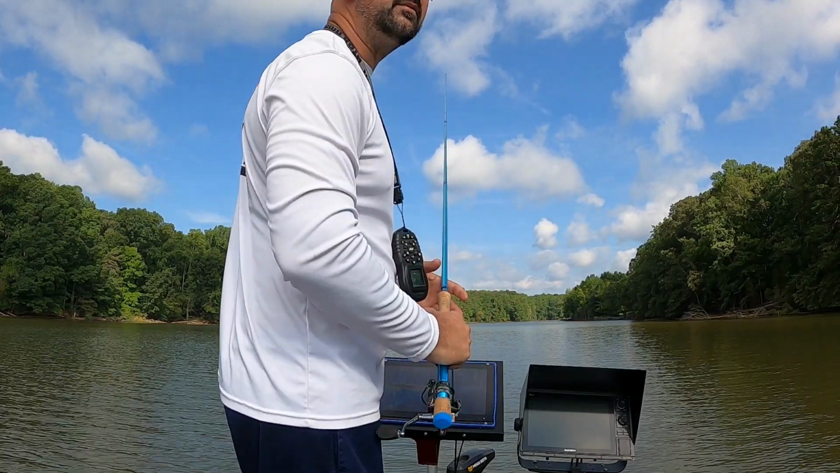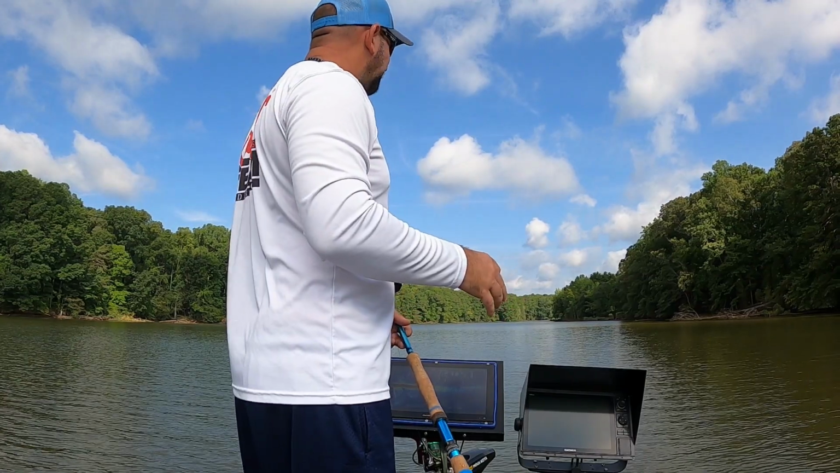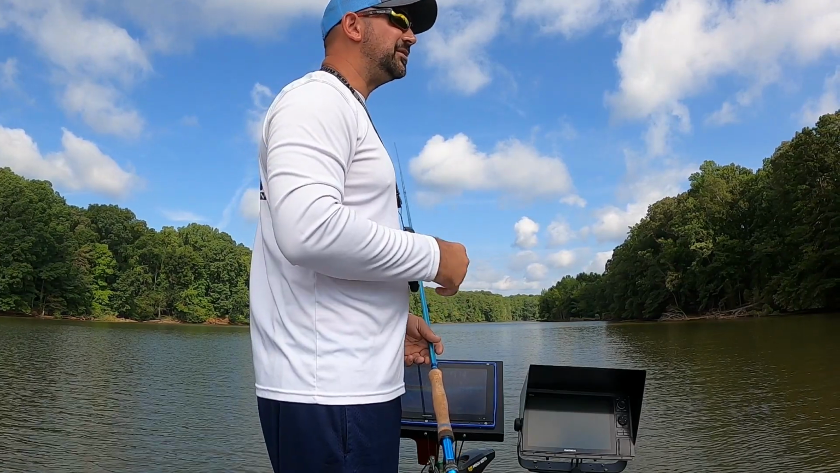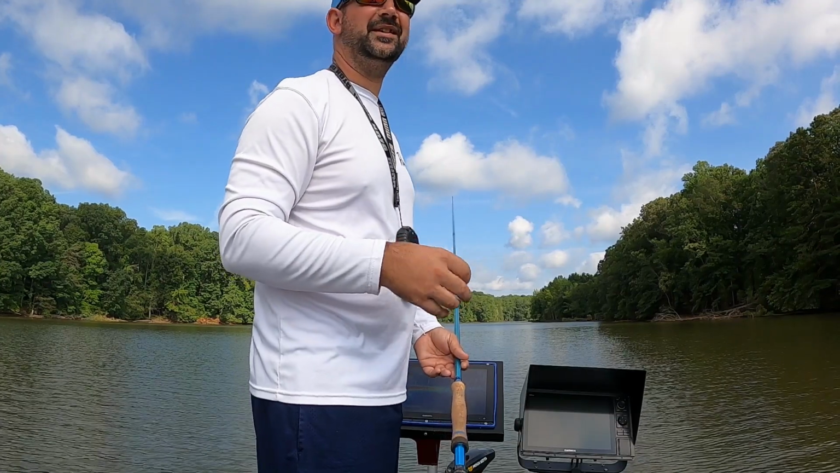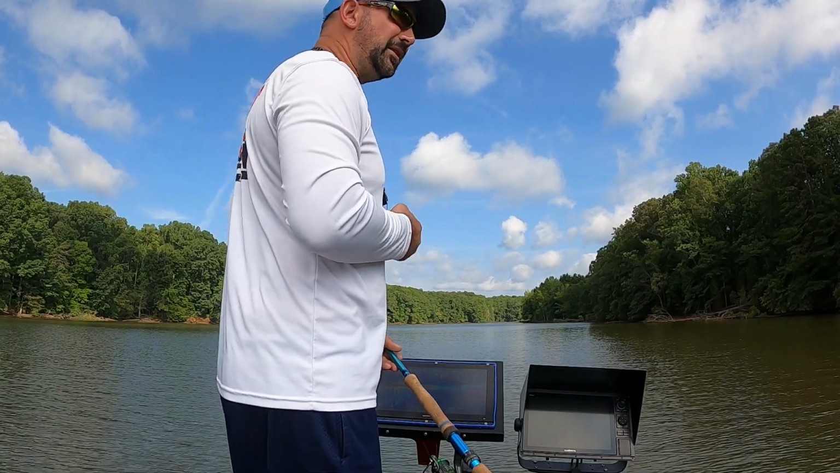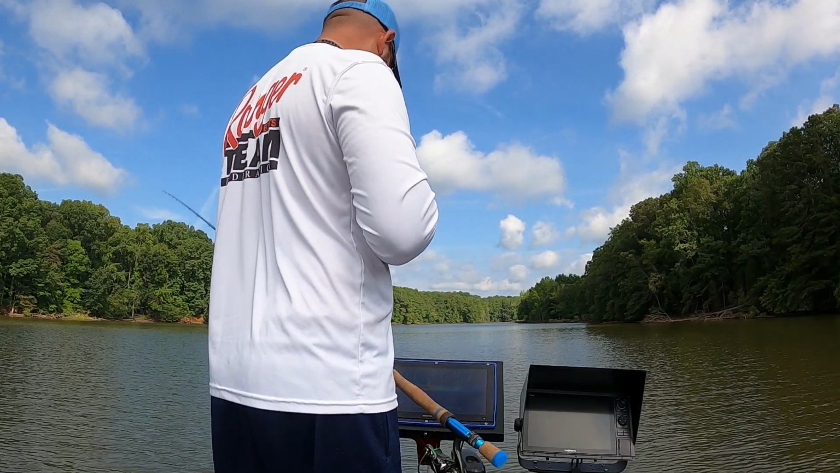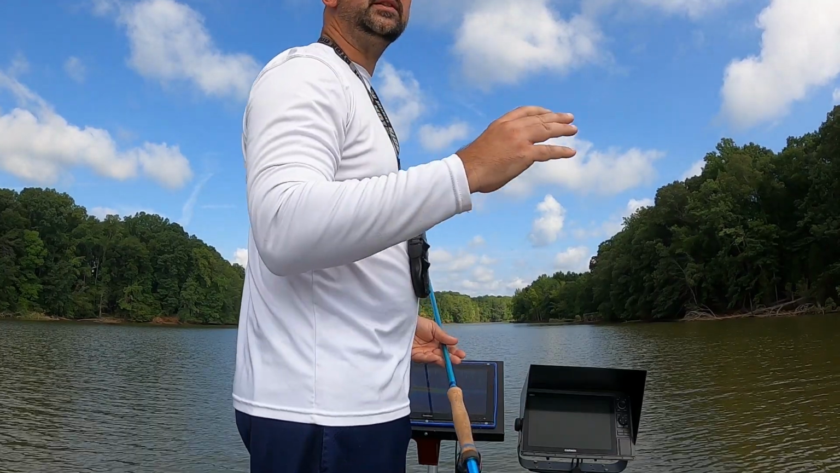I'll tell you this though, if you have trouble seeing your jig versus what you're used to seeing on the 9, 10, 12 inch screens, I've looked at all those. Your jig on this thing, a 32nd ounce, looks about the size of a good fish on this 17 inch screen. It'll definitely help you if your eyes aren't as good as they once were. So something to consider. All right. What I did was I wasn't seeing the very top, so I changed my pitch angle.